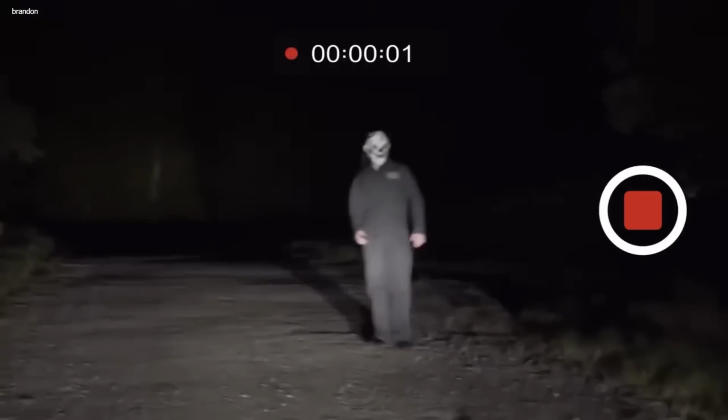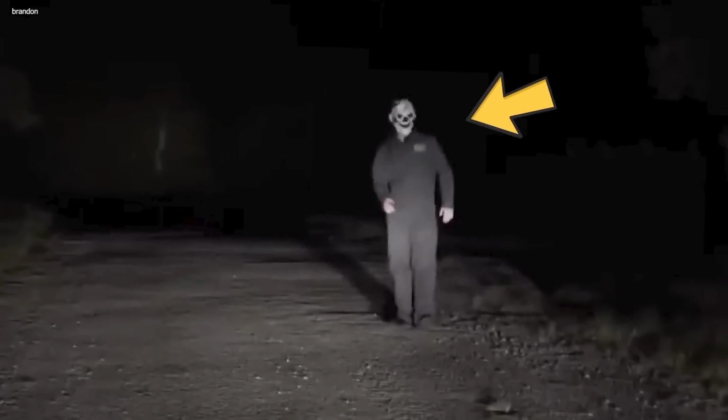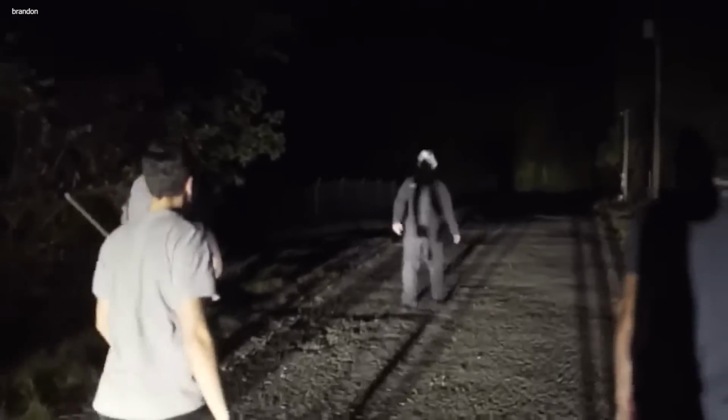A shovel. The camera caught a mysterious sight. It was a very creepy and rare clip. On a dark night, a clown was spotted on a road. He was terrified by some people who were coming toward him. They were three men. They wanted to kill the clown.